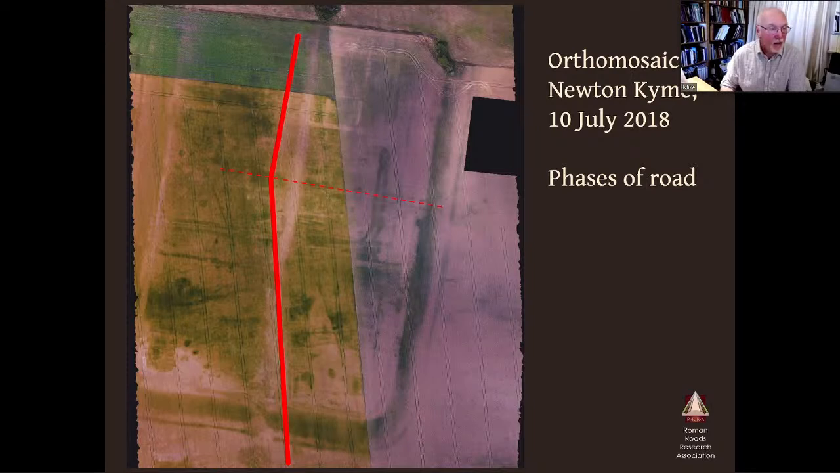Next, oh, sorry, missed a bit. Yeah, it does change alignment at that point. If I just click back again, can you see, hopefully, those features there? The change of alignment is perfectly aligned up with those. Are those the defences of an earlier site, an earlier fort, perhaps? It's an earlier something, that's for certain.